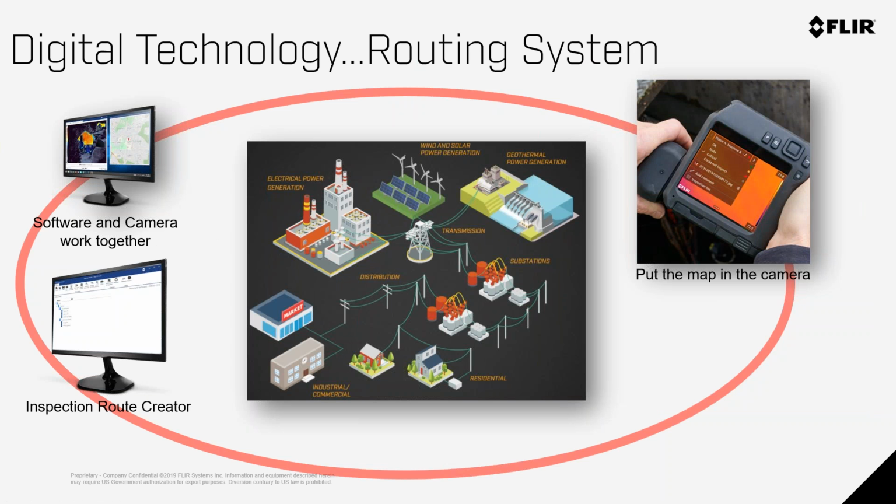So one new solution that's gaining popularity these days is merging the digital technology out there. What if I could tell you that now the camera and the software can work together? What if your camera now had GPS in it? And I don't mean GPS that tells you where you are, but the GPS in your car, when you're going from point A to point B, it gives you the route to get there.